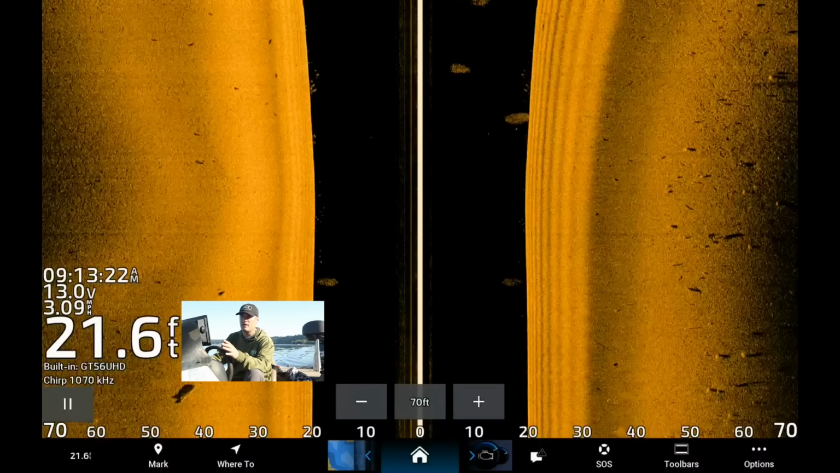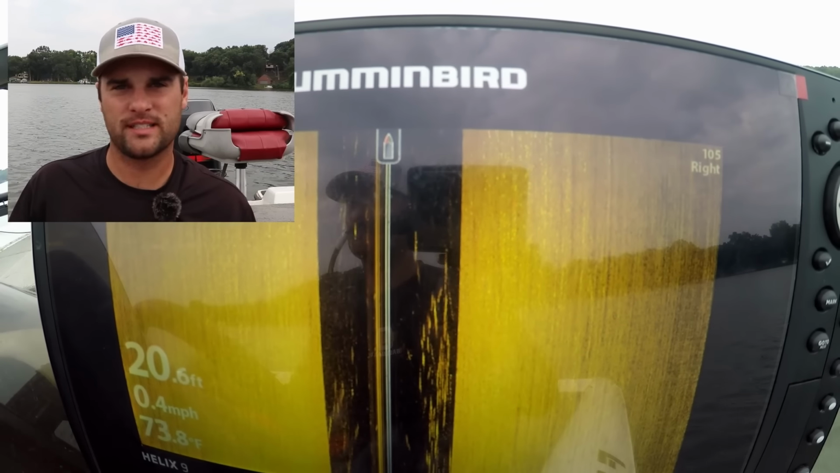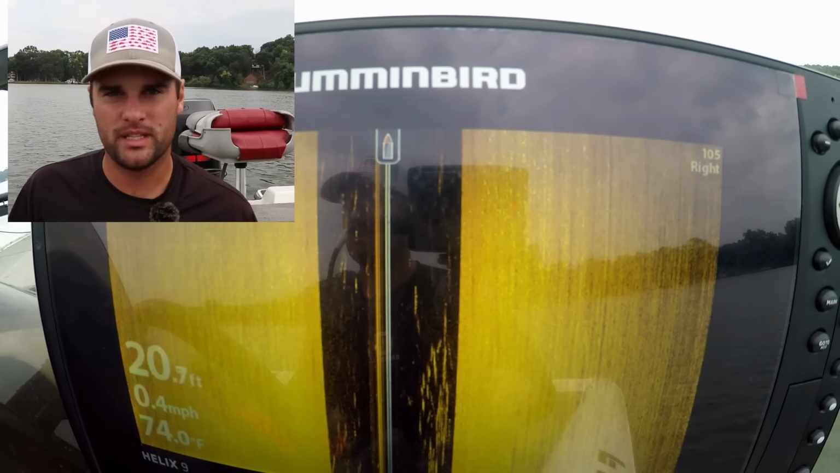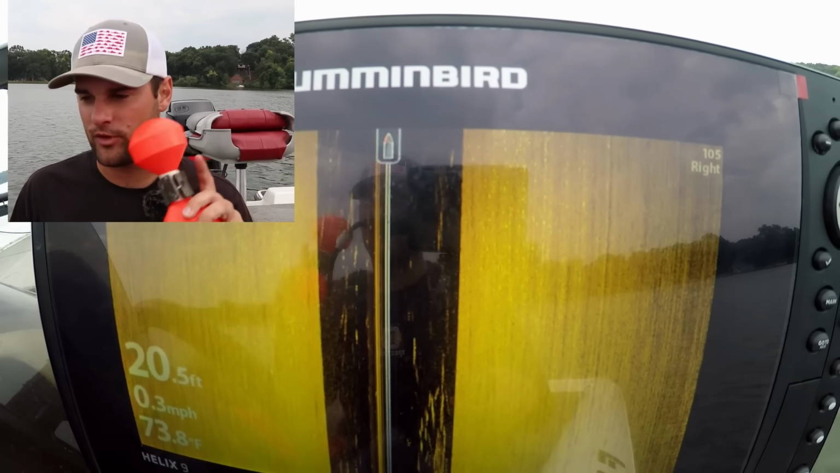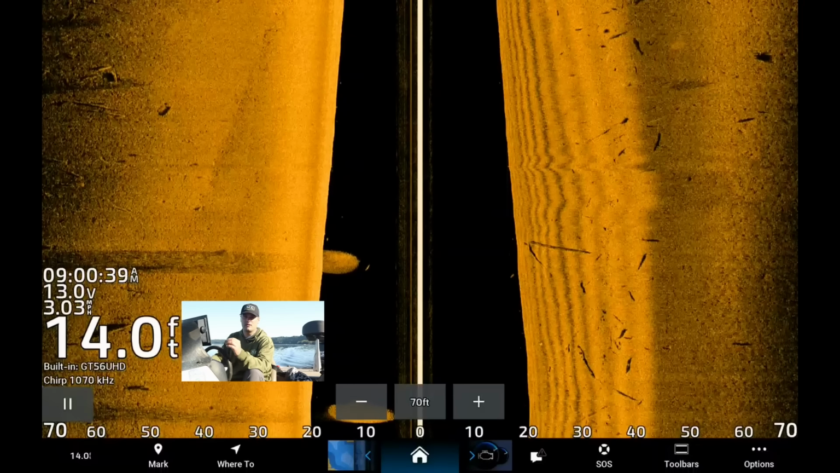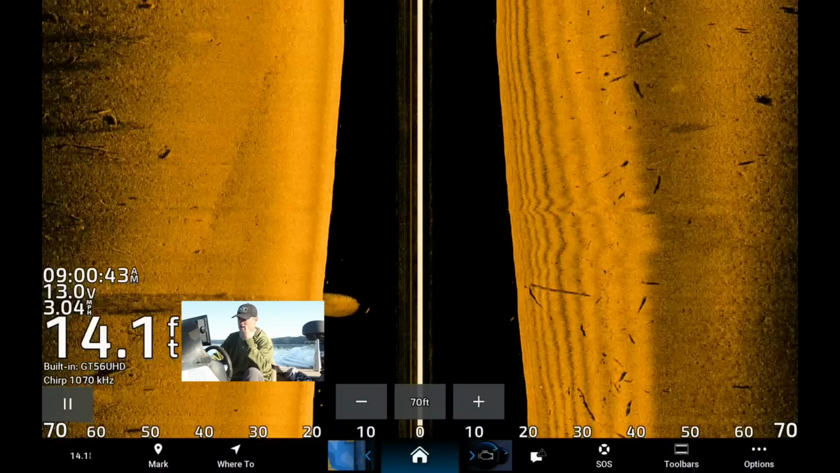I started off with a Humminbird Helix 9 that I think had like a 720p screen, like 720 by 480 or something like that. And I was still able to find brush piles, rock piles, and schools of fish with it. So it's not the end of the world, but if you're looking at something used or new, screen quality is pretty important depending on the price point and what you're willing to spend.